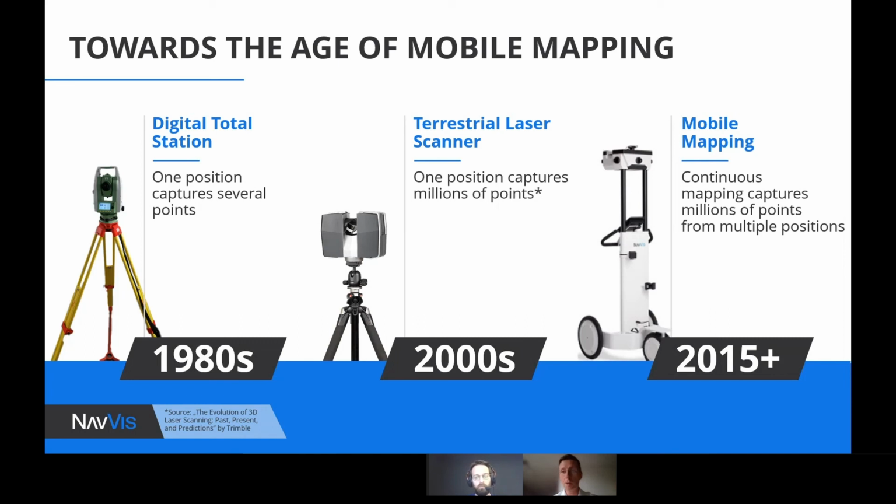These devices are still around today, and they are devices that are used for doing measurements with a few points being measured per minute, measured manually and measured from a static point. So we refer to these devices as static devices.